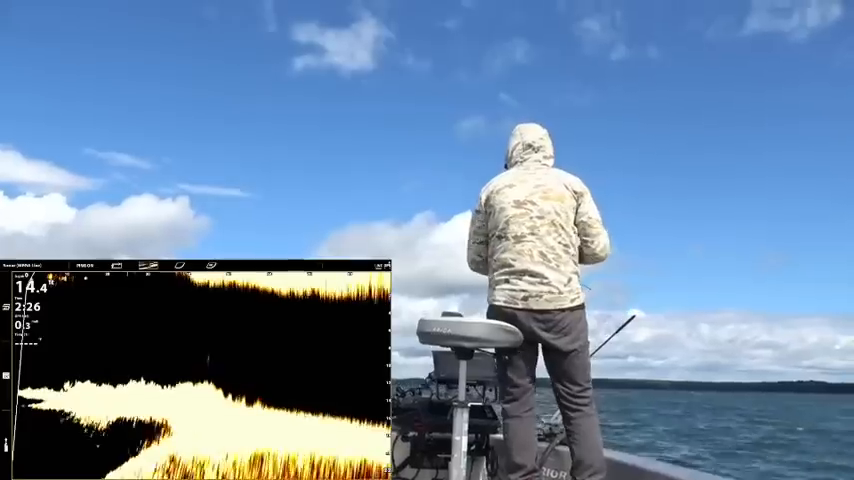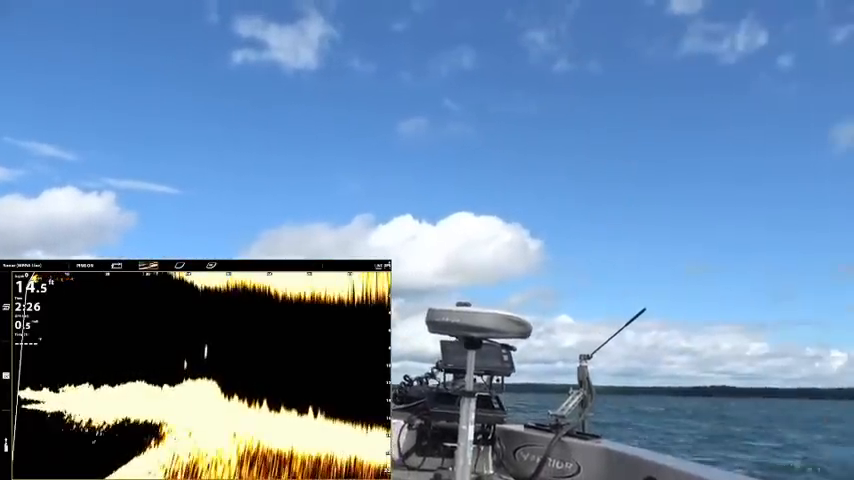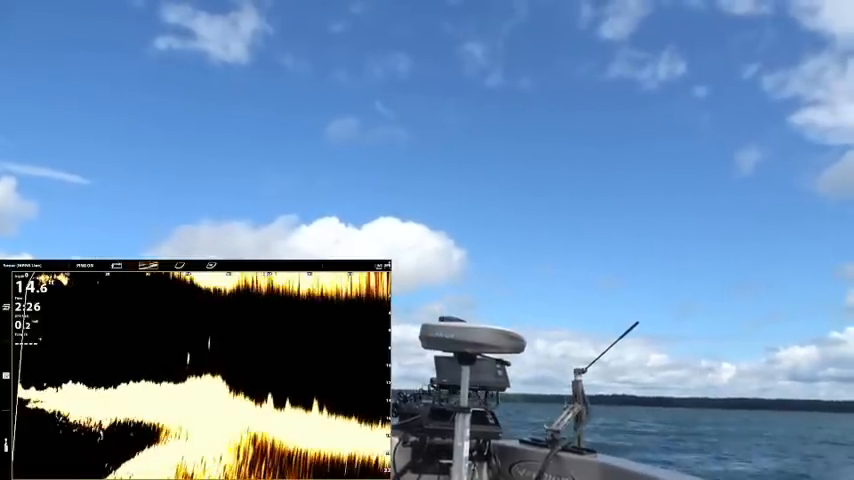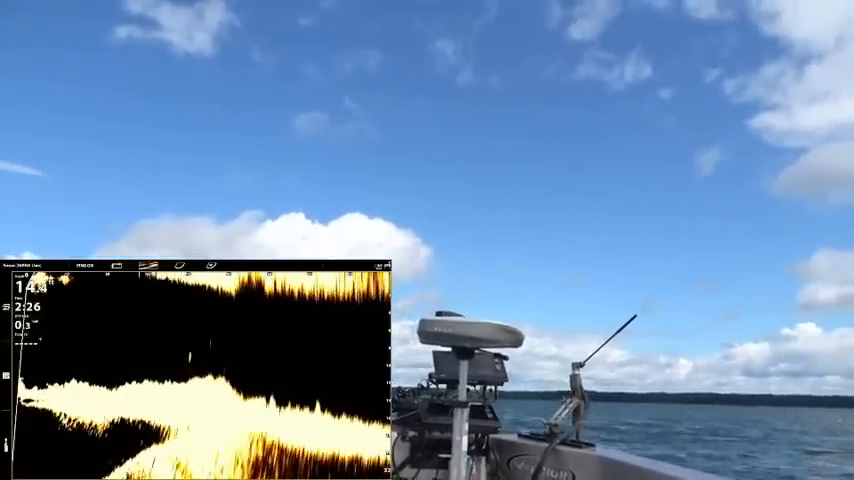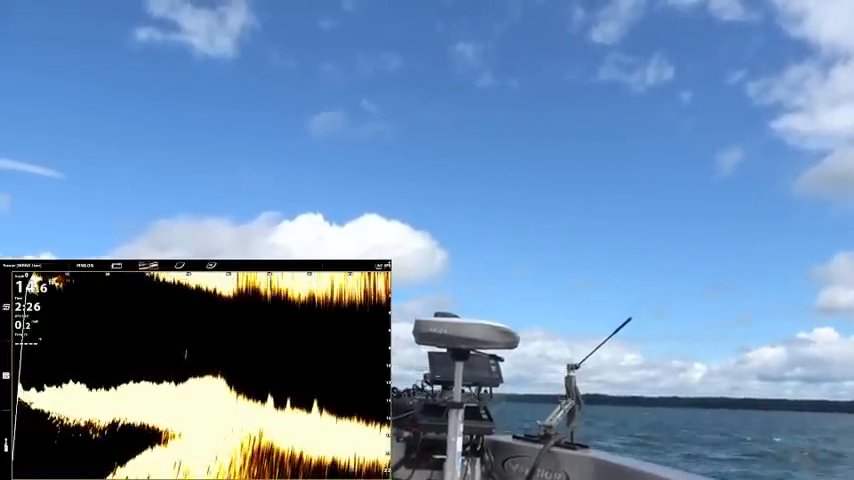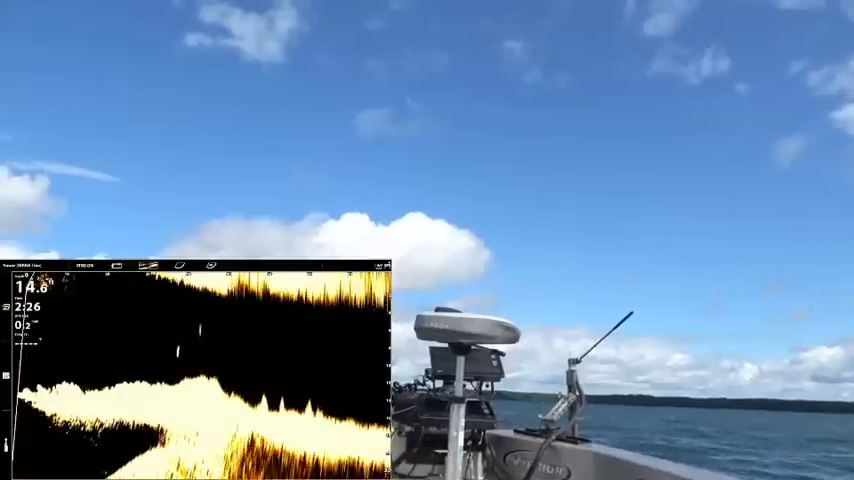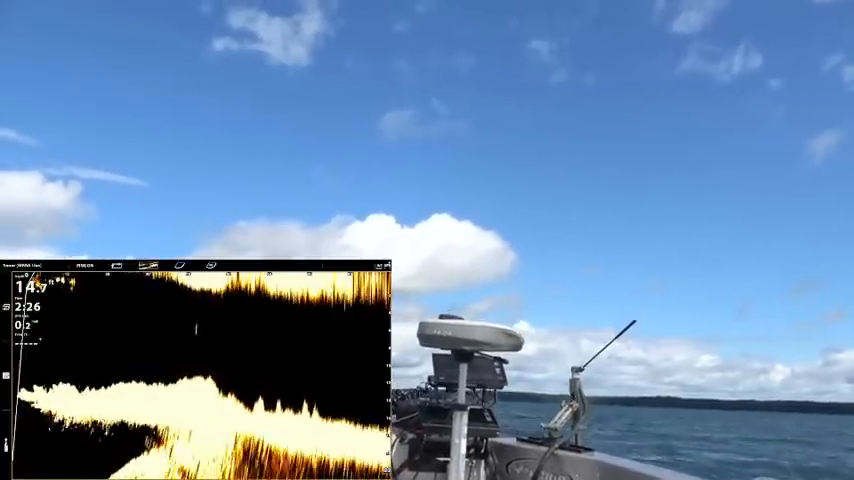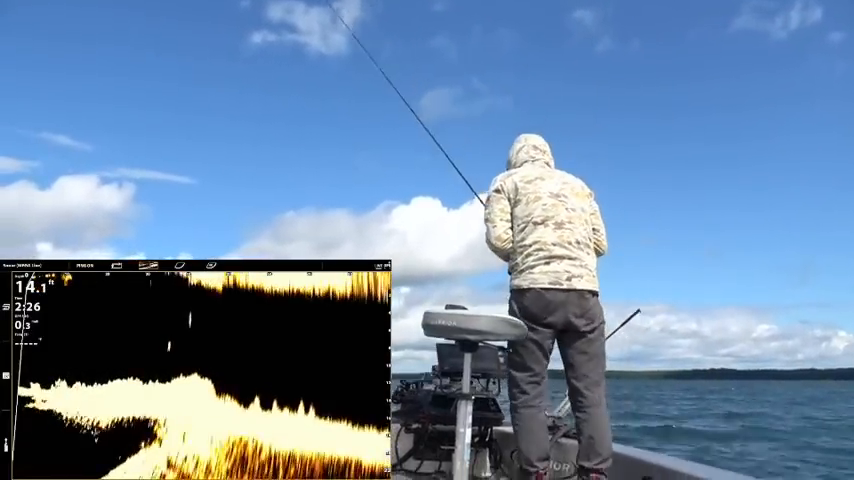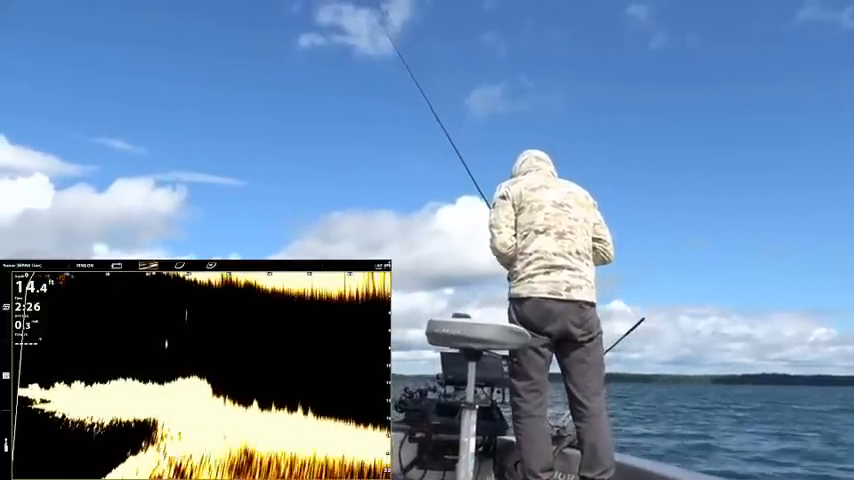Should we try a minnow on one? See what that does. I got some little red tail type minnows in here. Give me one second to grab them. Alright, we're going minnow on here. We'll see if they're still there. Looks like there's still a couple out there. Let's see what they do to the old minnow here.